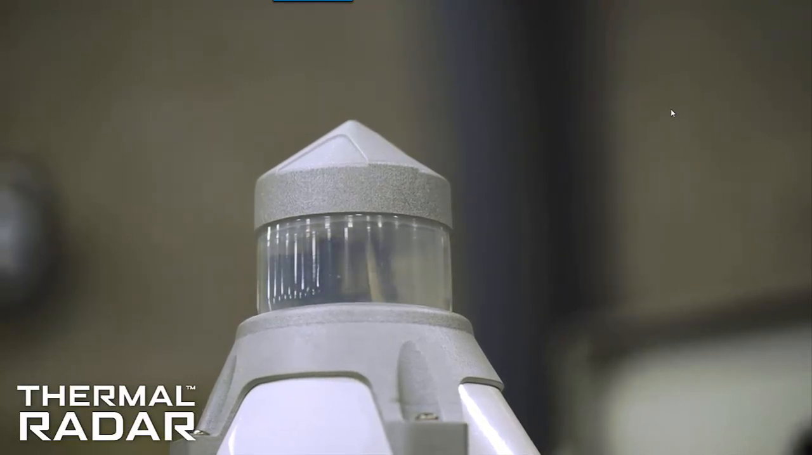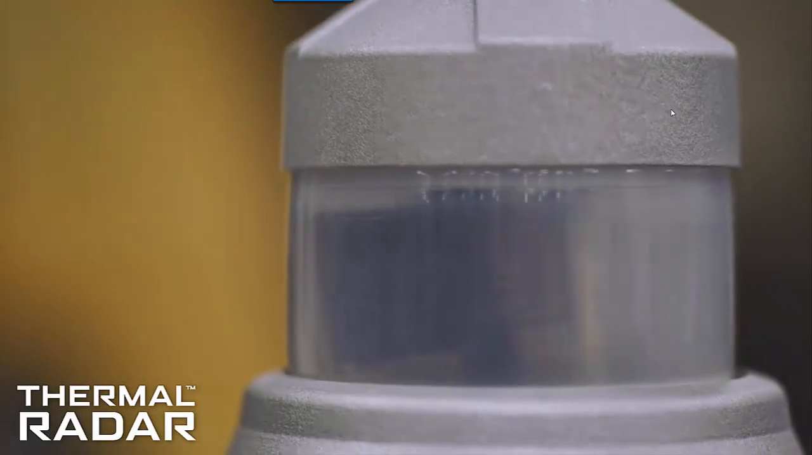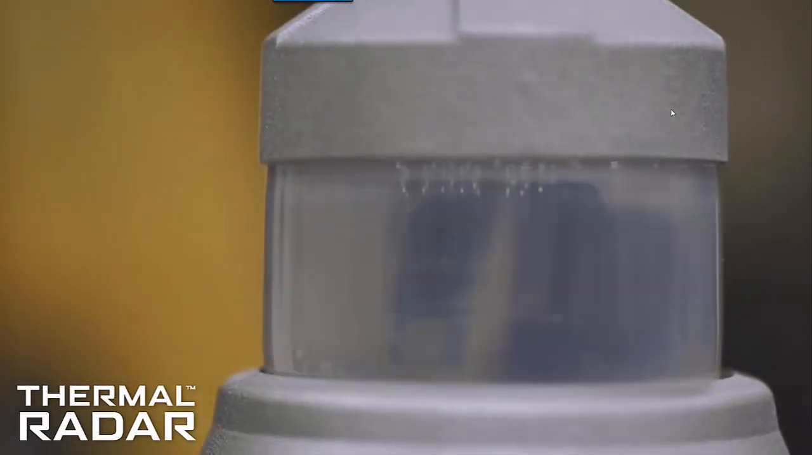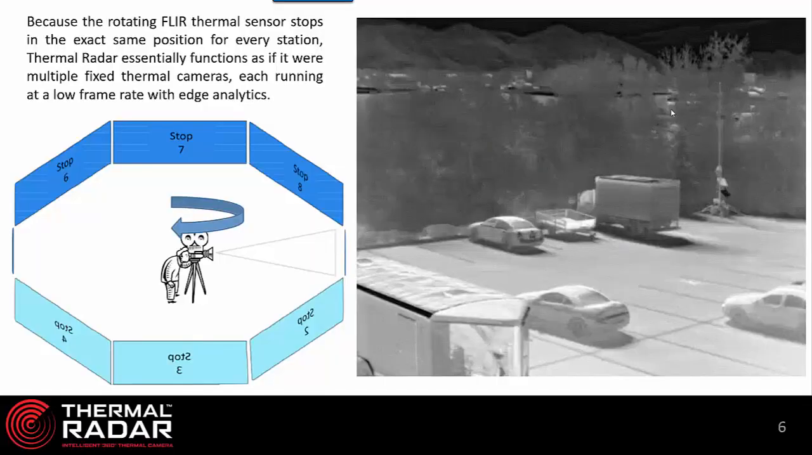So we're ostensibly getting 16 thermal cameras out of one device because this camera is stopping in every field of view as it rotates. What I mean by that is we have fields of view that we call stops or stations.